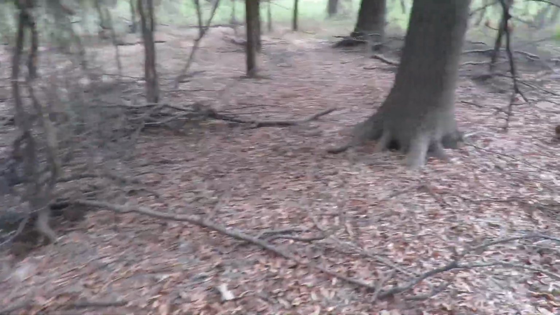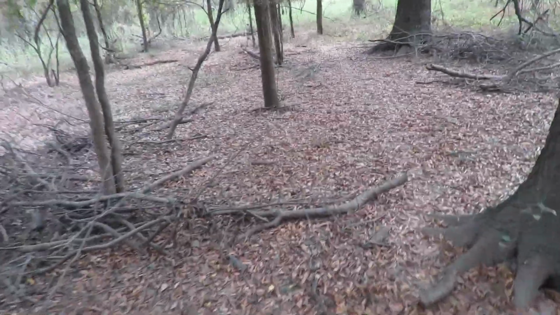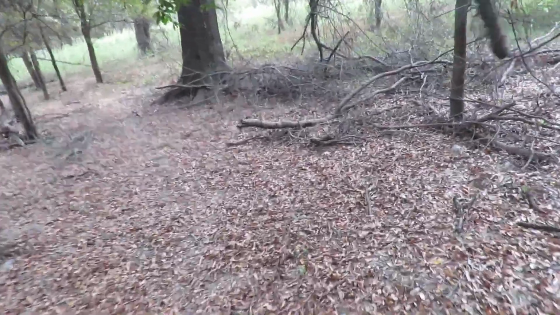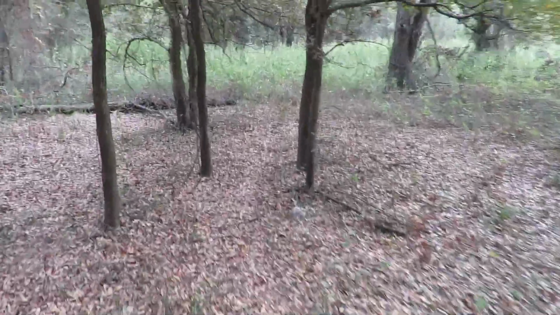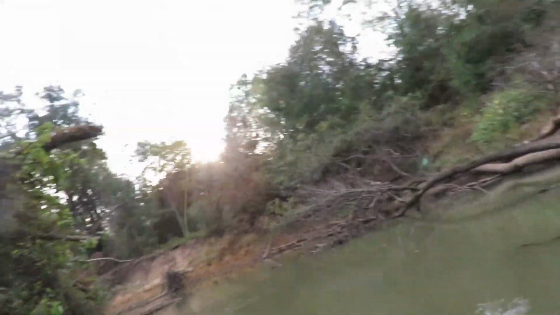All right, let's go check my other 2 cameras and then fish a little. I'm not gonna fish a lot because I don't have a lot of time, but it's still so fun. I might catch a fish or 2. Never know.